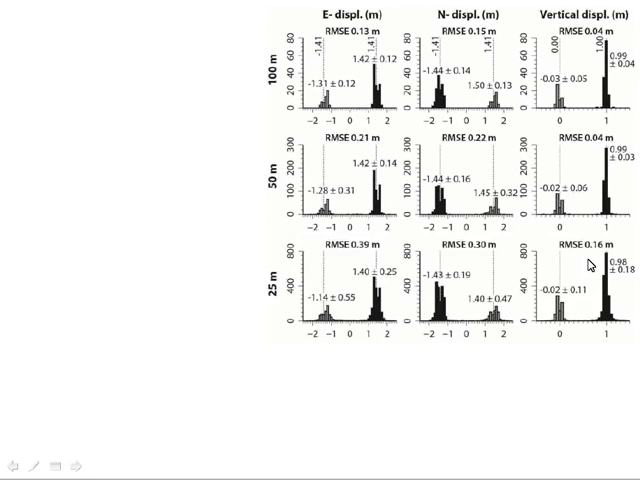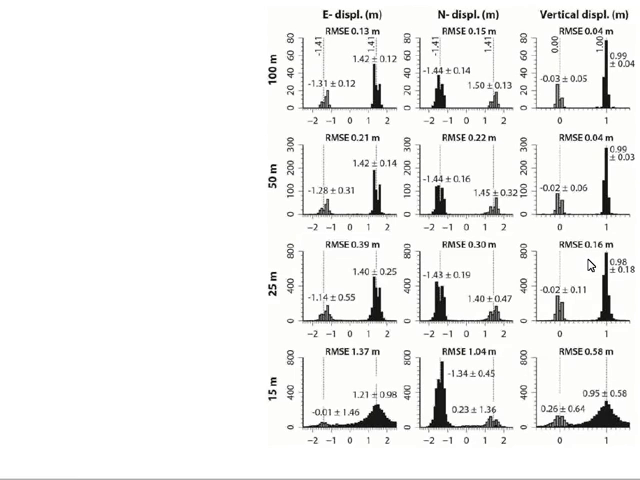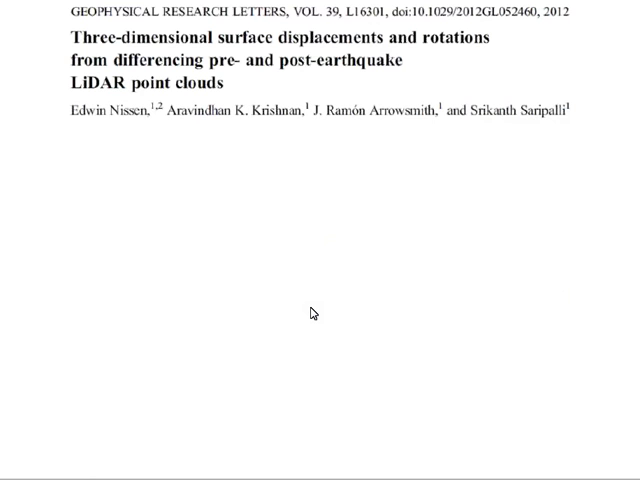And then we can try 25 meters and 15 meters. You can see that somewhere between 25 meters and 15 meters, the method stops working very well. You can see these histograms just collapsing, so the input displacements are no longer well resolved. The method obviously works better with larger window sizes, but you can certainly get down to 50 meters, and you might be able to get down to 25 meters in terms of the resolution of your displacements.